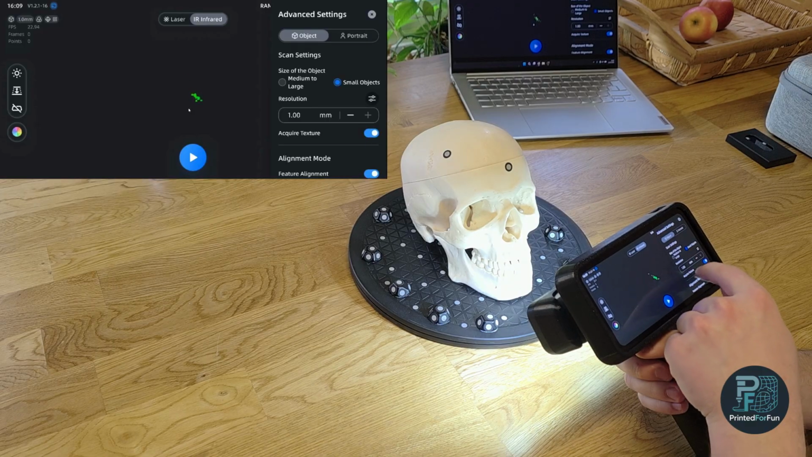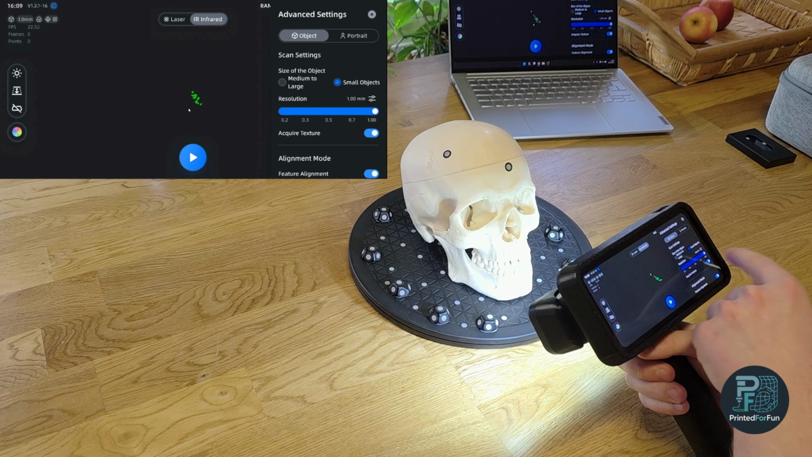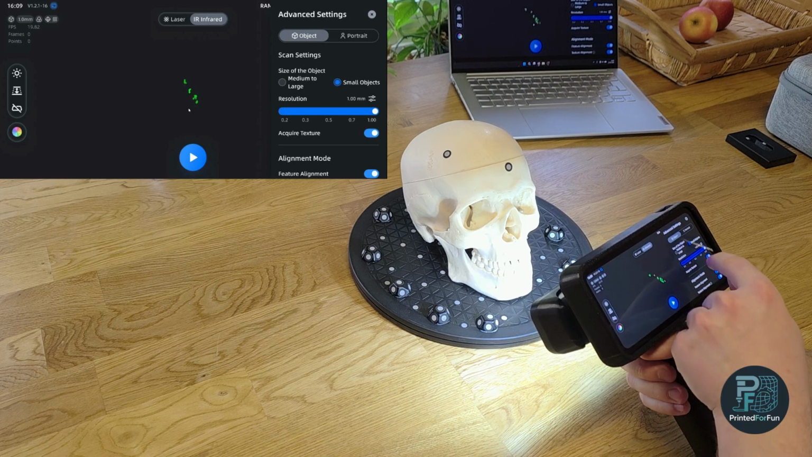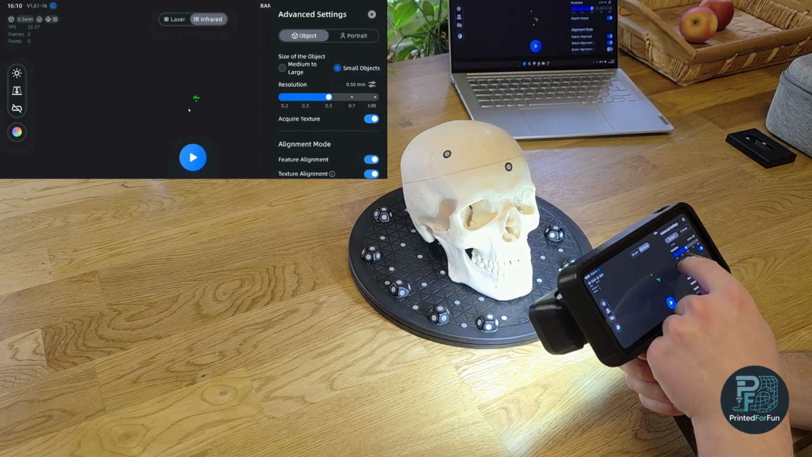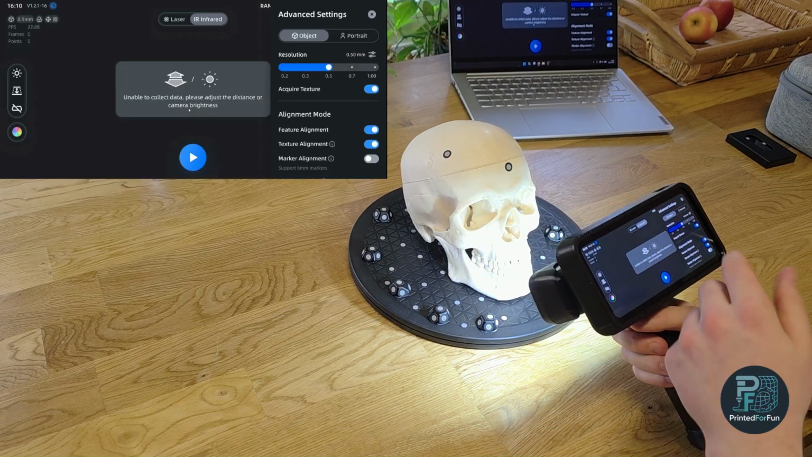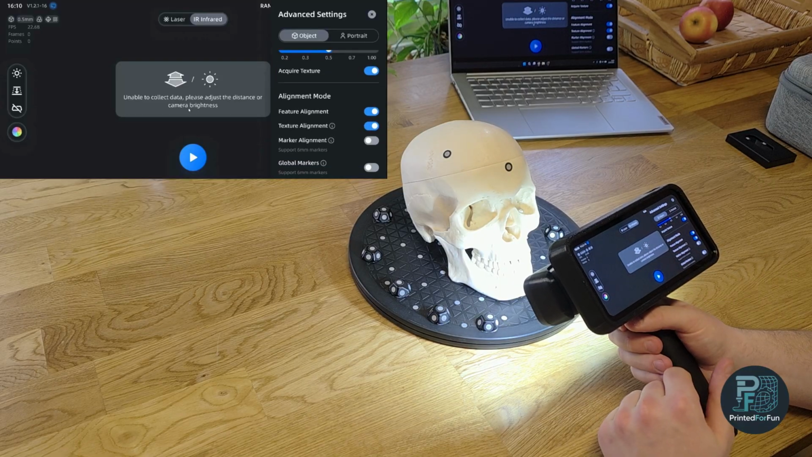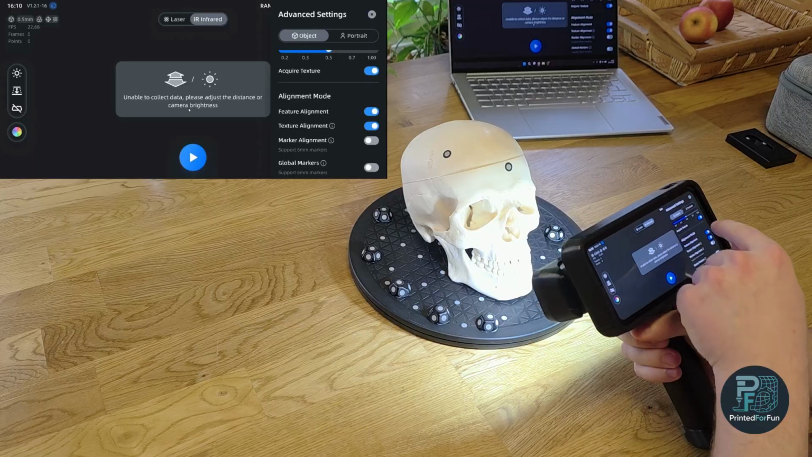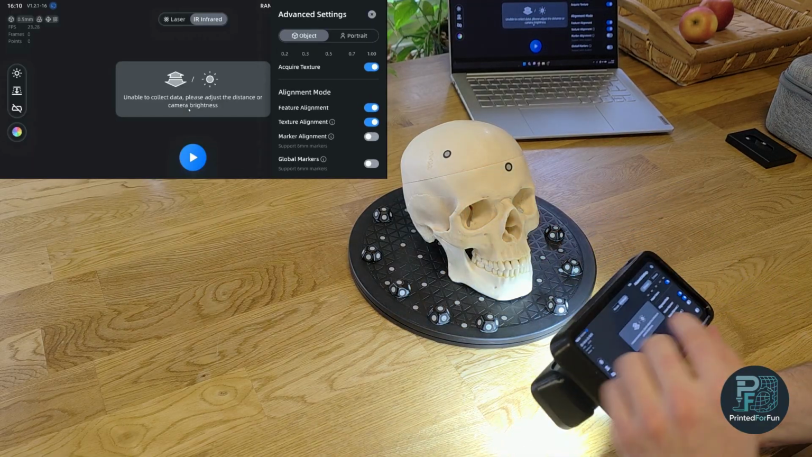So now, as you can see, the override is saved. So you can create your own, I would call it, slider options. In infrared mode, you also have the option for multiple tracking methods at once. So you have the feature alignment, the texture alignment, and the marker alignment.